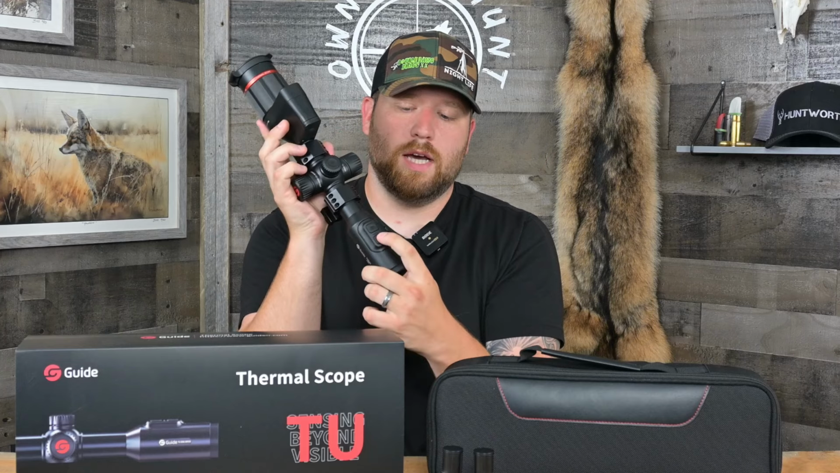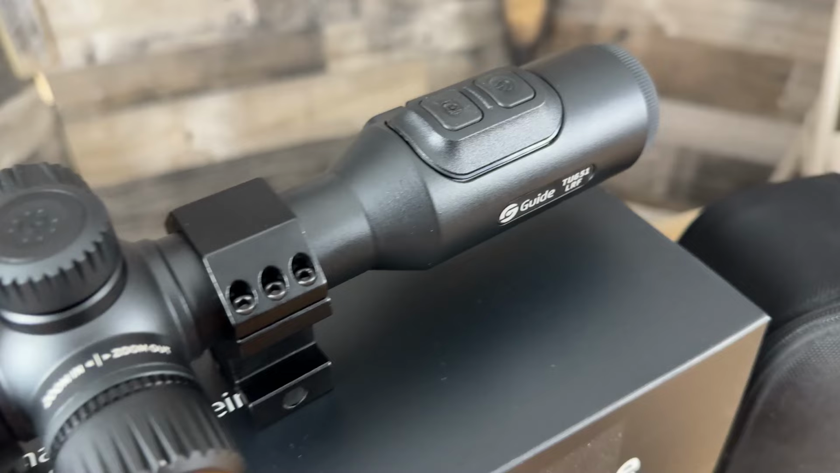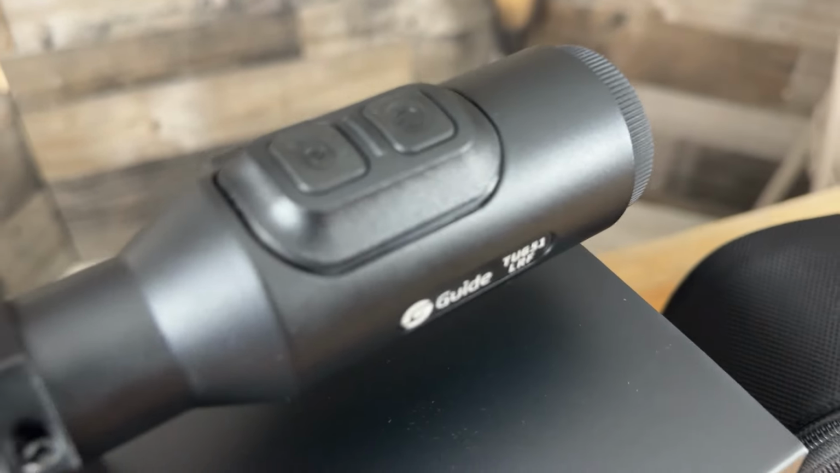Behind that is your power button. This power button works really nice. It's a quick press. You can turn the scope on by holding it, and then a quick press will nuke the scope or calibrate it if your image starts to get a little grainy as you're out in the field.